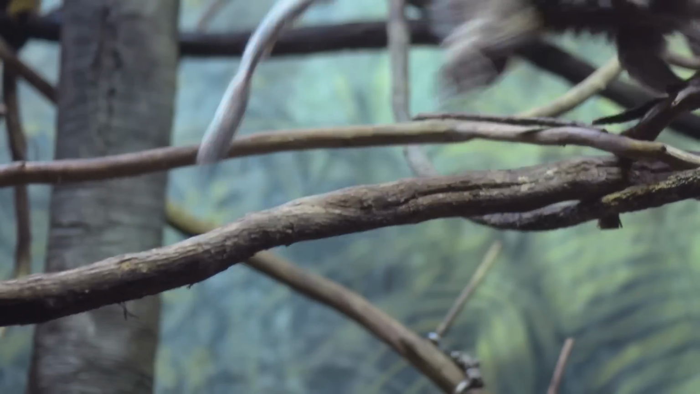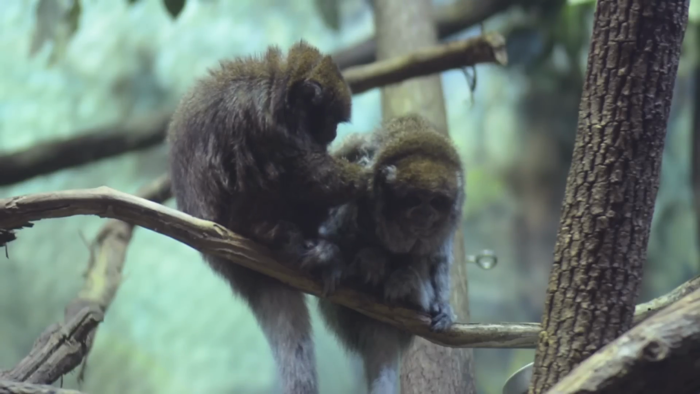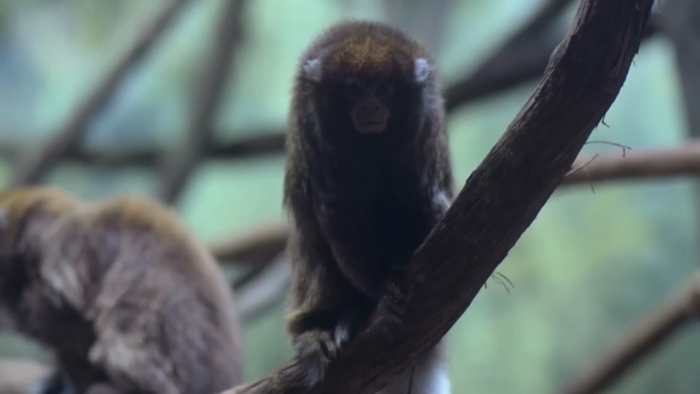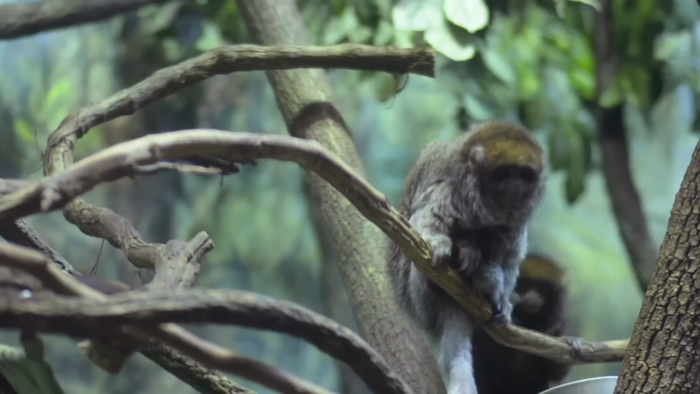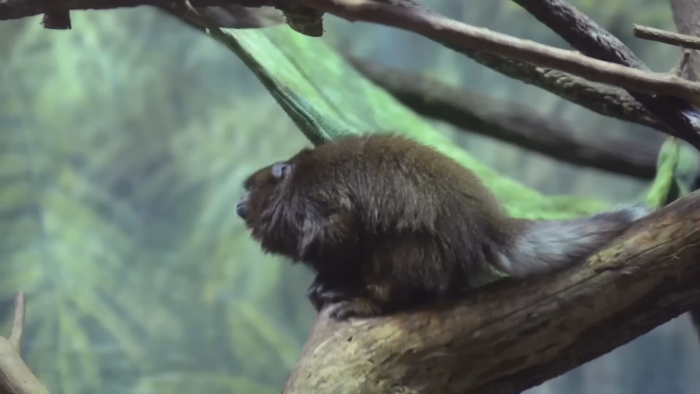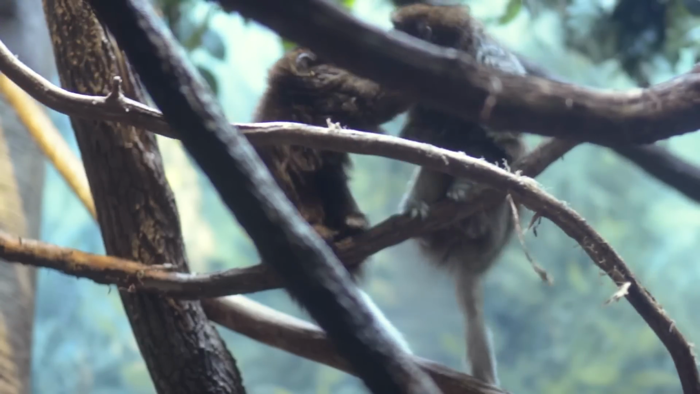Titi monkeys. This video captures the mischievous and lovable titi monkeys, exclusive residents of this verdant paradise. With their furry tails and adorable faces, these little acrobats swing from tree to tree, creating a spectacle of fun and frolic. They're like the forest-owned stand-up comedians, entertaining us with their playful antics.